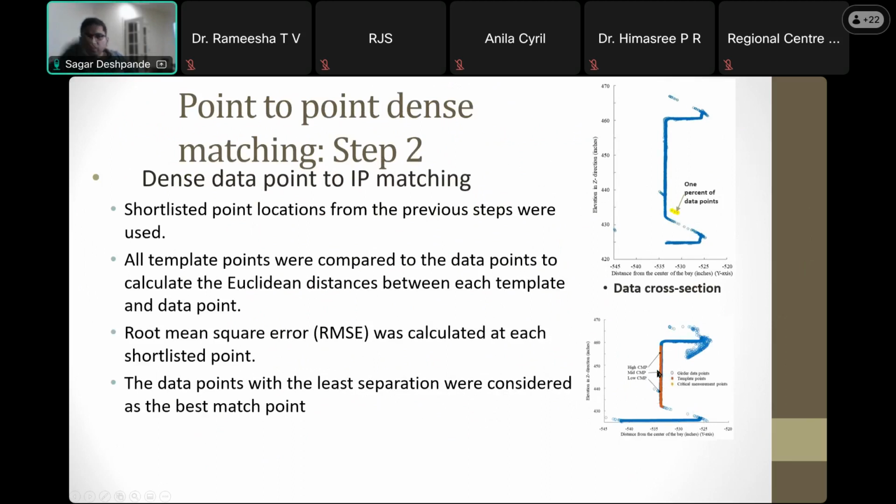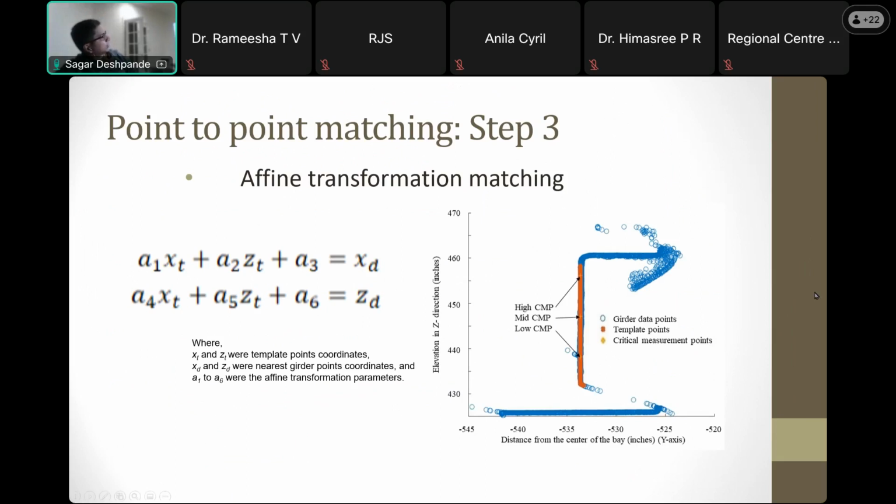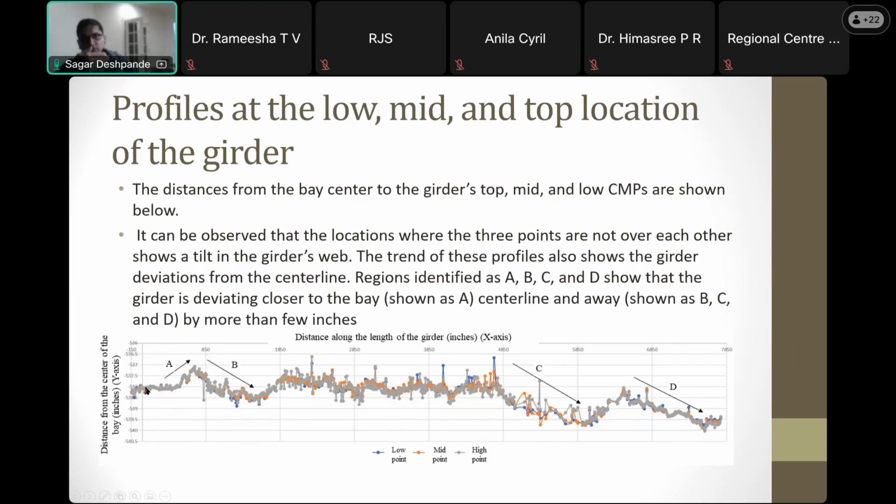Then at every section, I would go ahead and map it. Again, it was almost 2 kilometers long. And affine transformation matching. Now, different methods were experimented to see how they work. And then this is Y direction. So from center of the bay, where is the web? So you can see it is steady, then going away from the center, coming towards the center, going away from the center. Pretty uniform here, going towards the center, again coming back, and then going away.